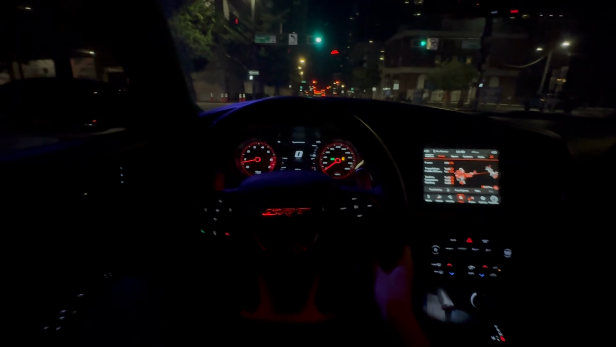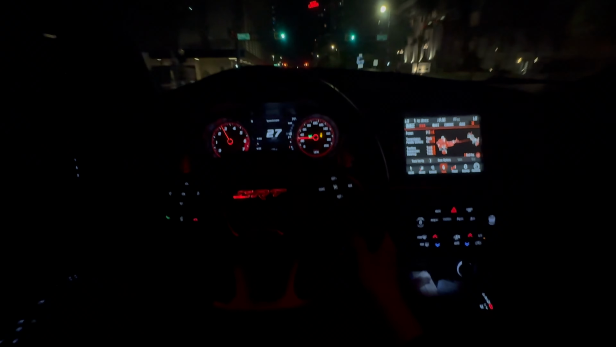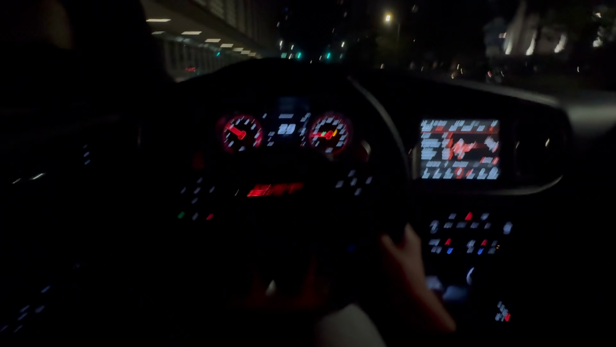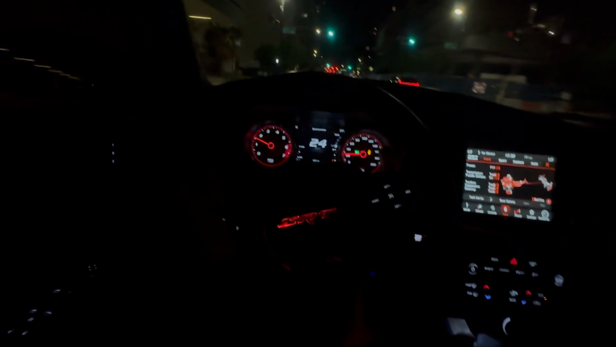Steering wheel go crazy. I see you, Brody. Brody trying to honk on me on his scooter. I see you, bro. You good?